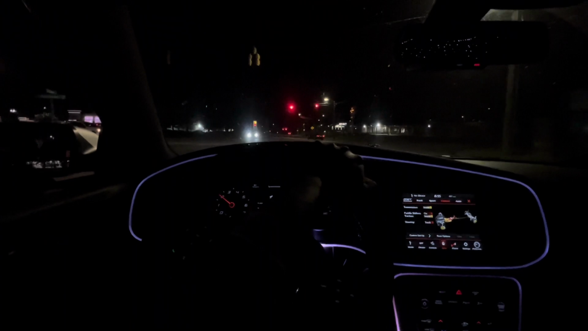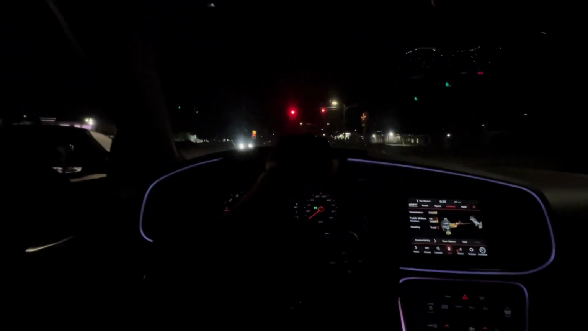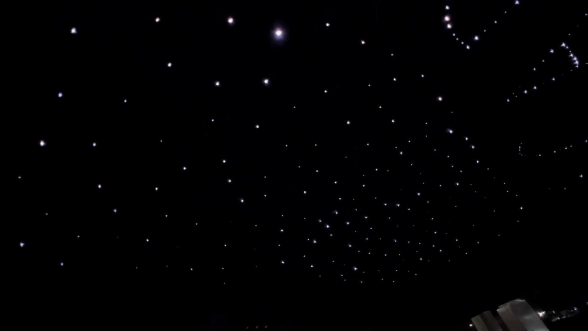Echo is insane. Boy, I wish y'all could hear that echo like how I hear it, bro. Can y'all see the twinkle? I should be able to see it a little bit.